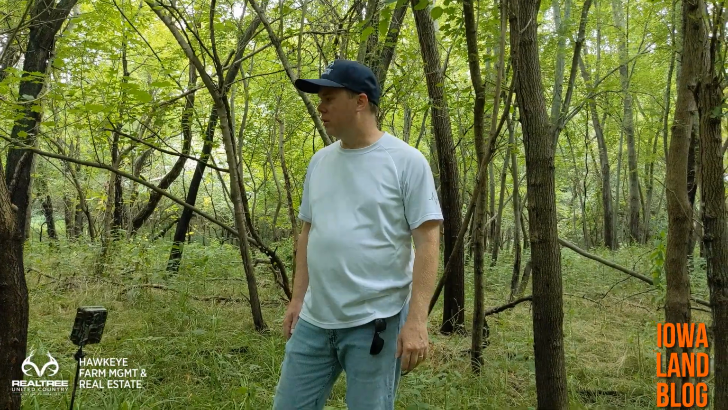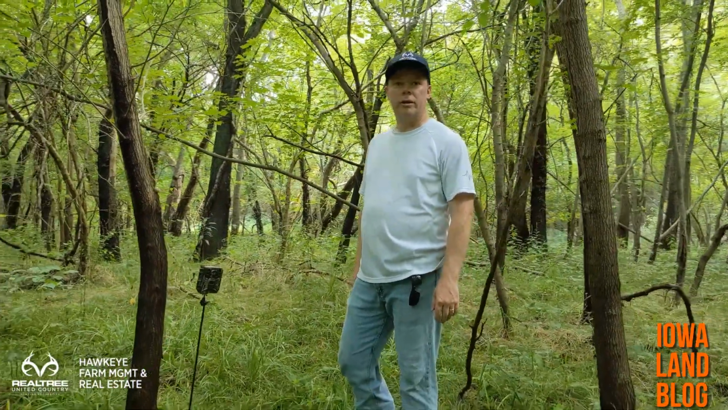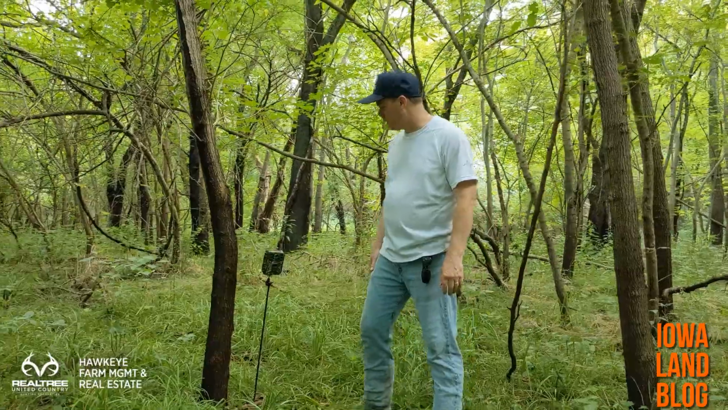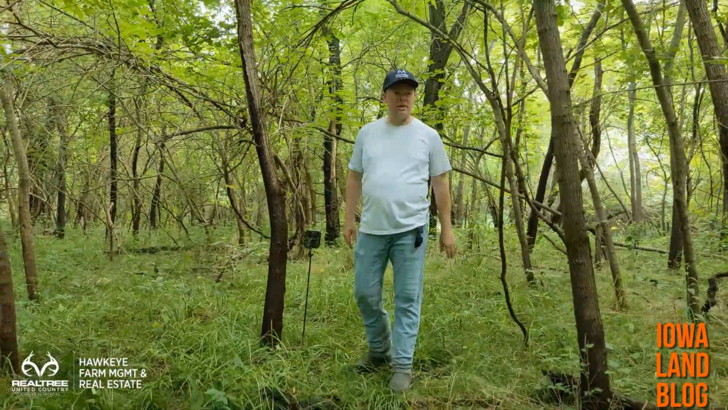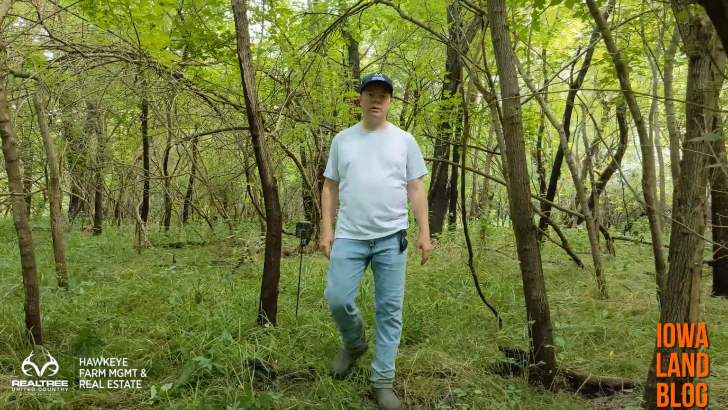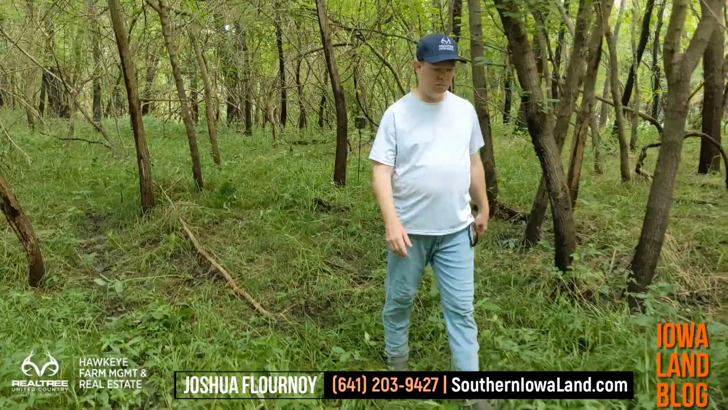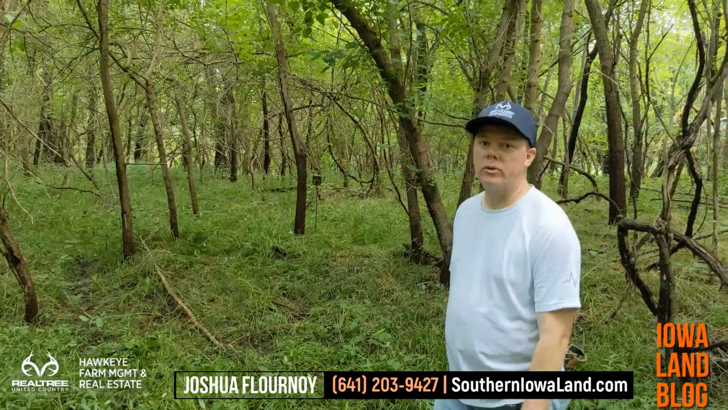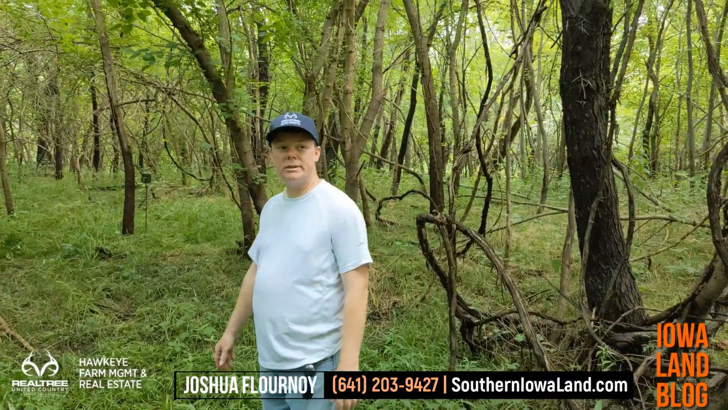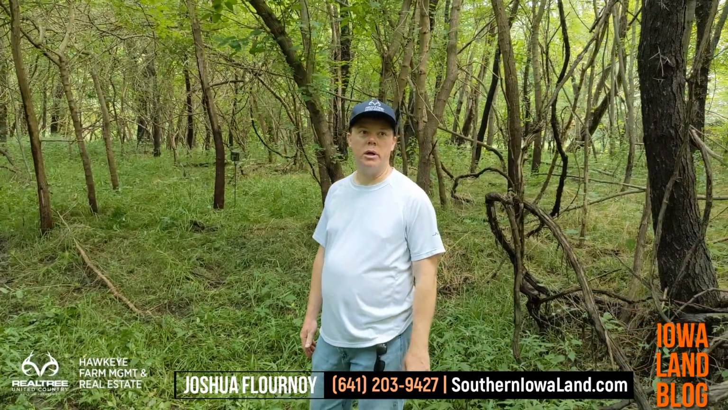Well, we couldn't find a good tree to put the camera on. They're all crooked down here, but we did bring a trail camera stick with us. So we're just putting it right here. It's facing kind of diagonal down the trail, and there are some seriously large tracks on this trail. So we're thinking if we leave this camera here for a few weeks, I'll be very surprised if we don't get some pictures of some pretty good bucks.